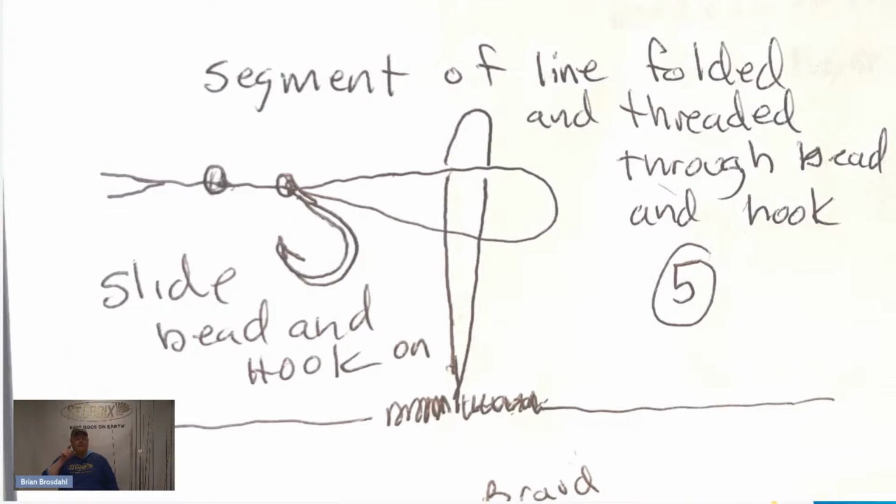And then here's the best tip, because if you try threading a bead or a hook on that loop, you're going to get crazy. It's really hard to do. If you pinch the loop, you can make it a little pointy, but it's tough. So I take a segment of line, and I put a bead on and a hook on that segment of line. I thread it through the top twice. Then I slide it and put it on. So it slides on the loop. And it's a simple thing.